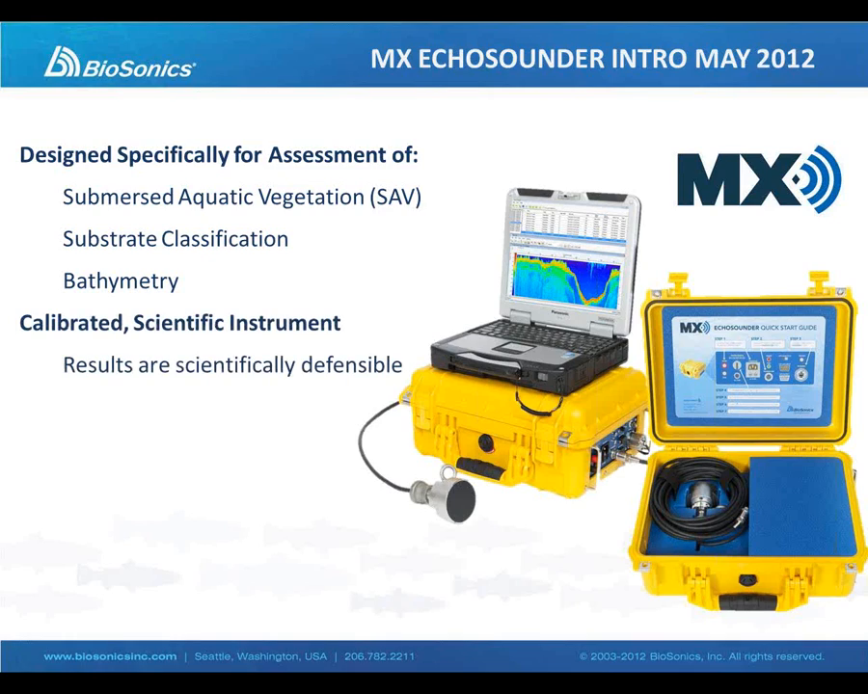So it is a calibrated scientific instrument, like the DTX, and that generates results that are scientifically defensible. It uses a 200 kilohertz single beam transducer, so it is one frequency only. You can see the small transducer there. The whole system is quite well packaged. You can see there's storage for the transducer and cable inside.